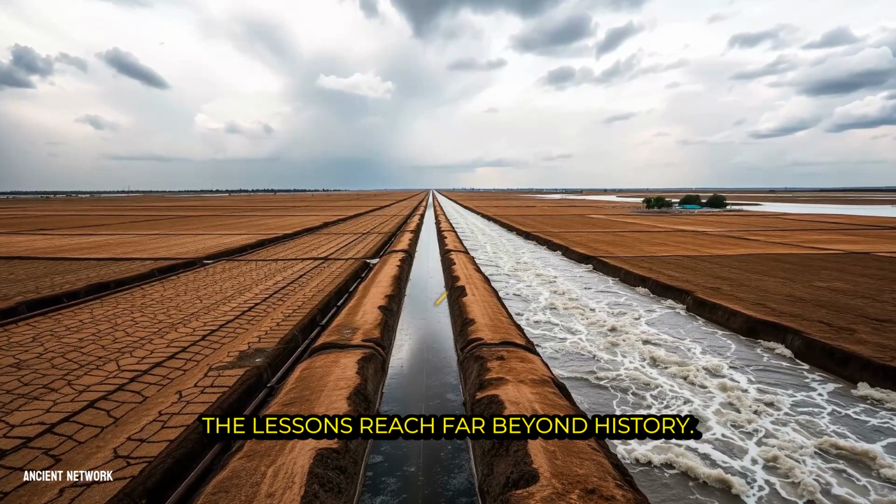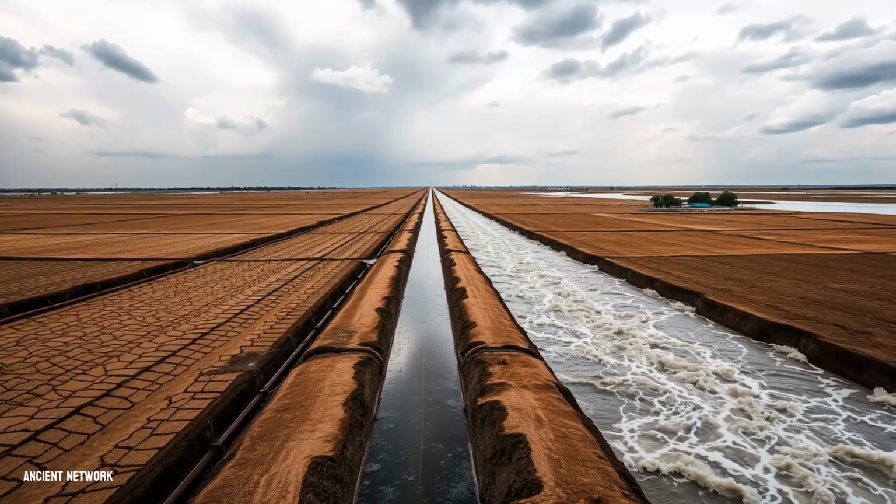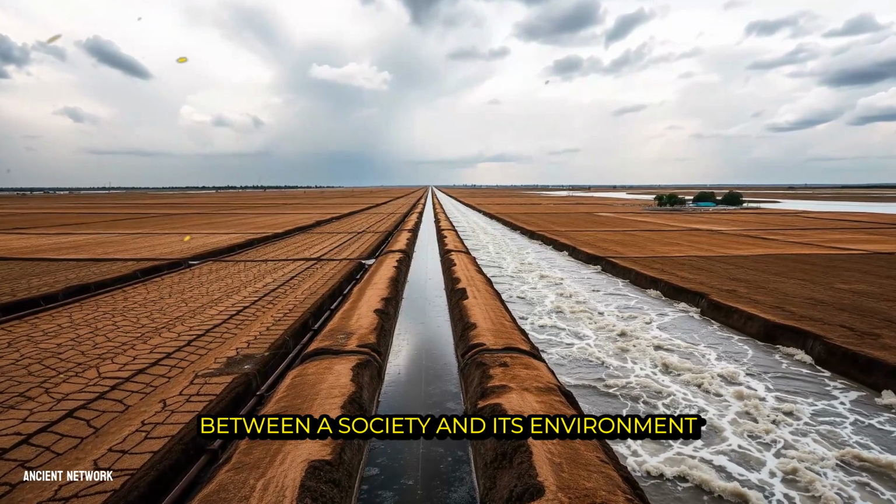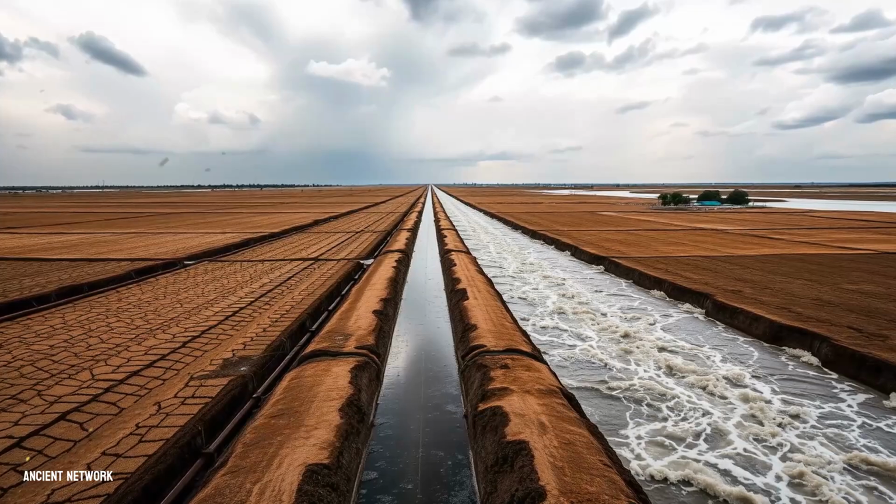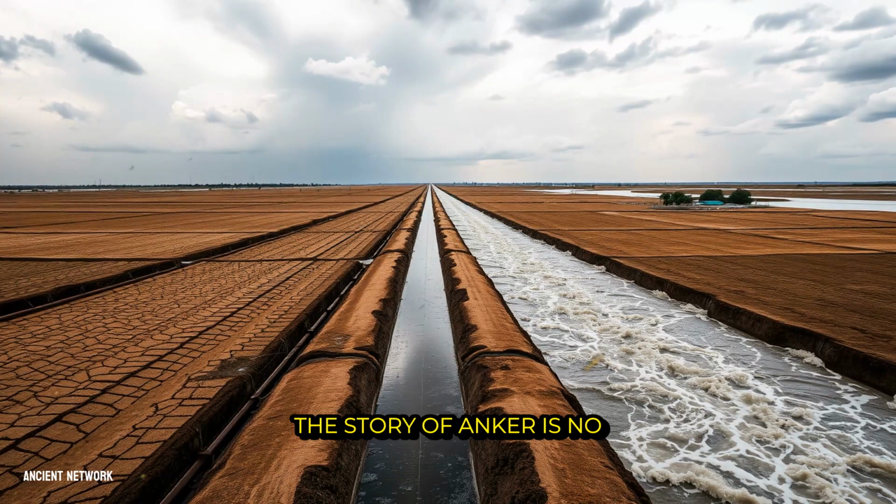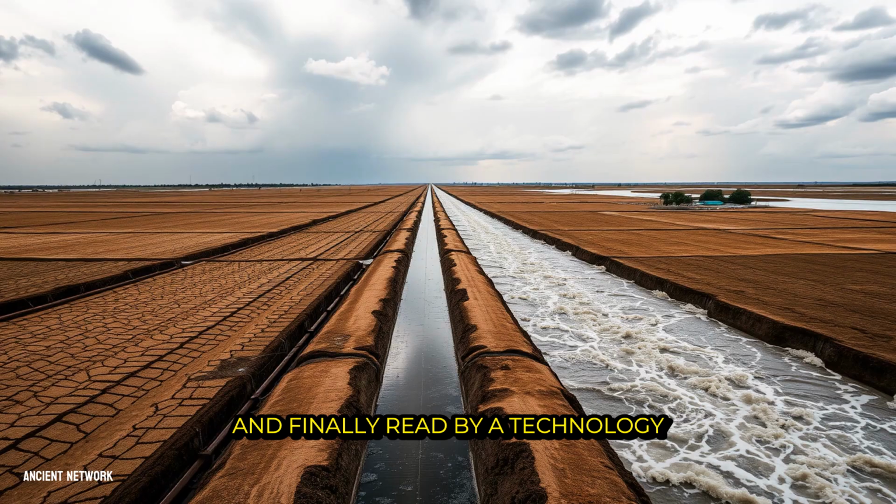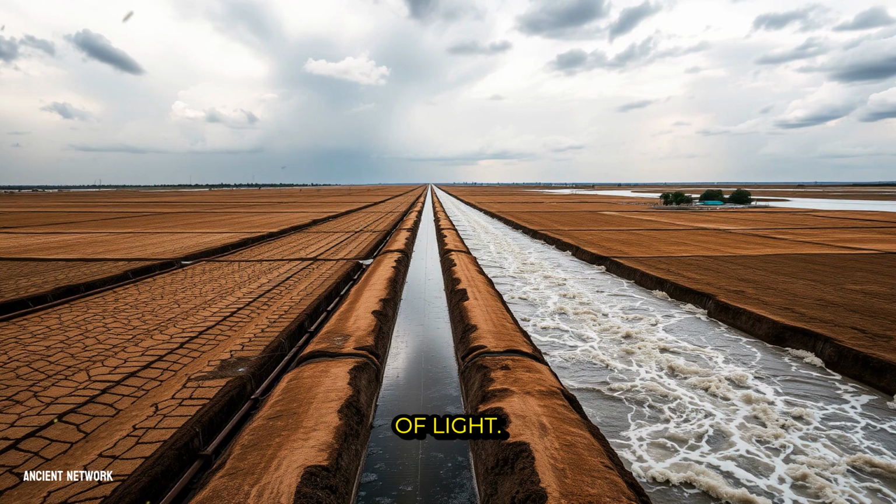The lessons reach far beyond history. They speak to the profound relationship between a society and its environment, and how the greatest of human achievements must be in harmony with the natural world. The story of Angkor is no longer just about the rise and fall of kings. It is a monumental case study in sustainability, written across the landscape and finally read by a technology of light.